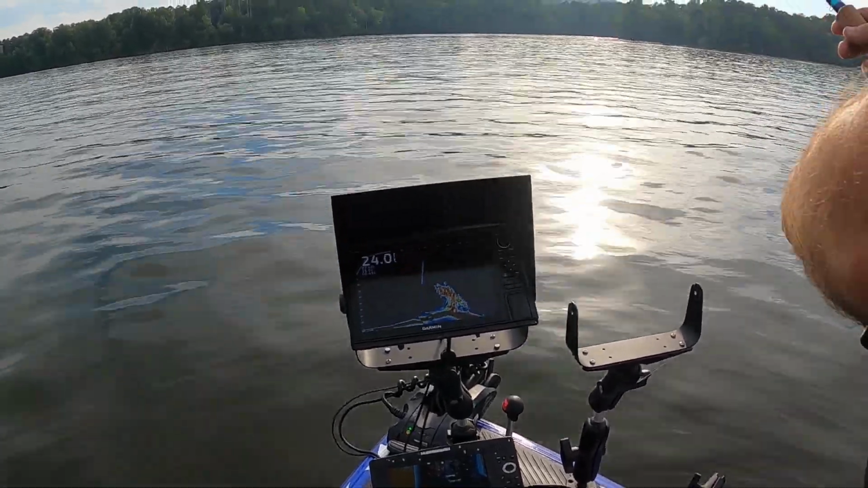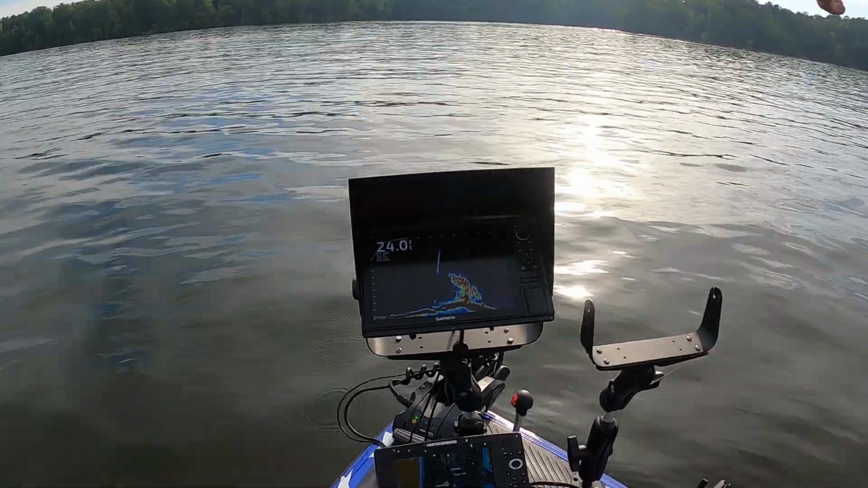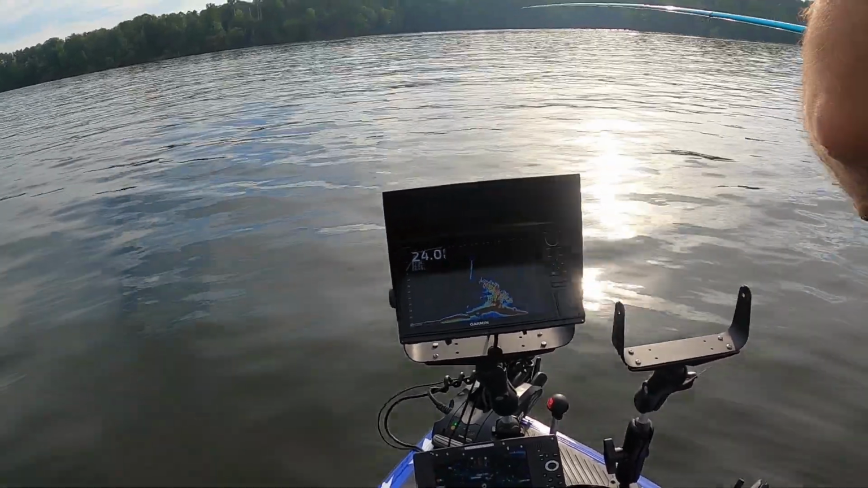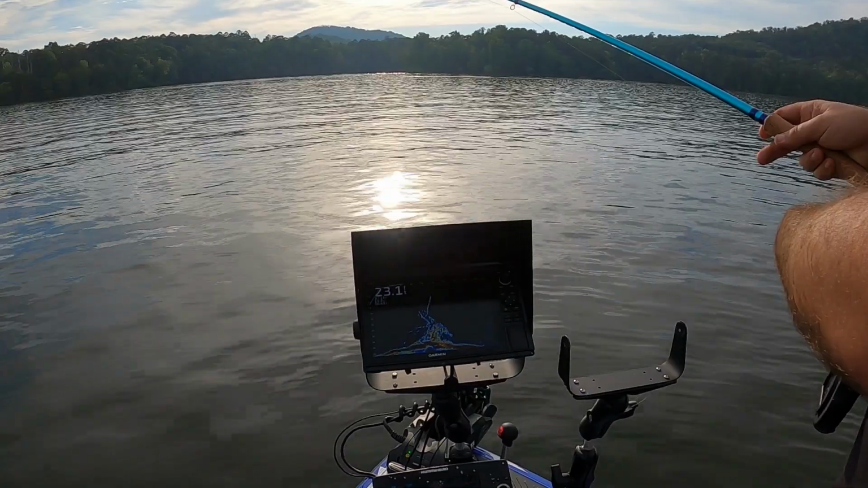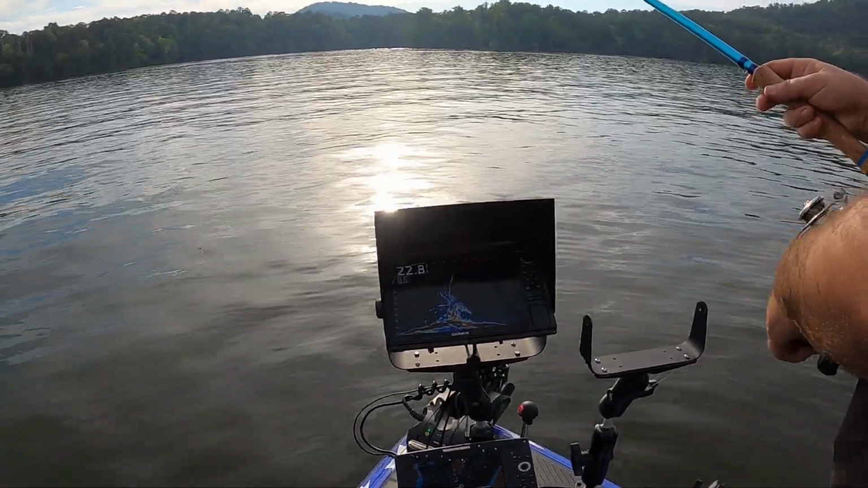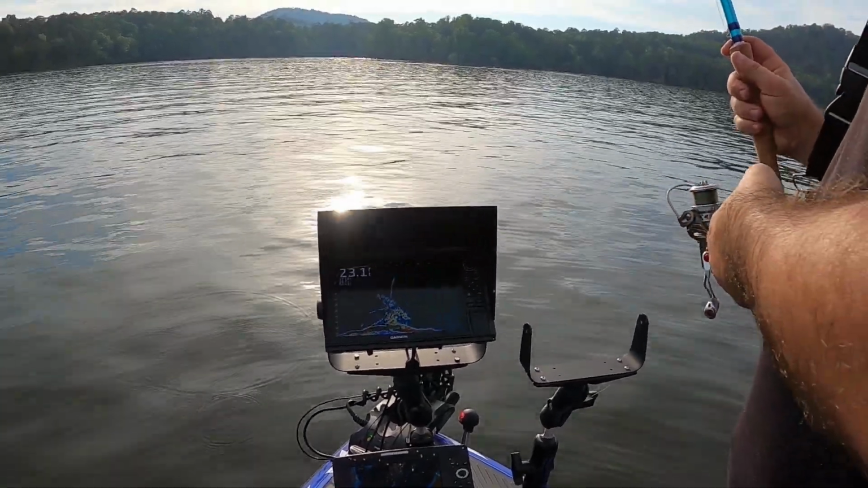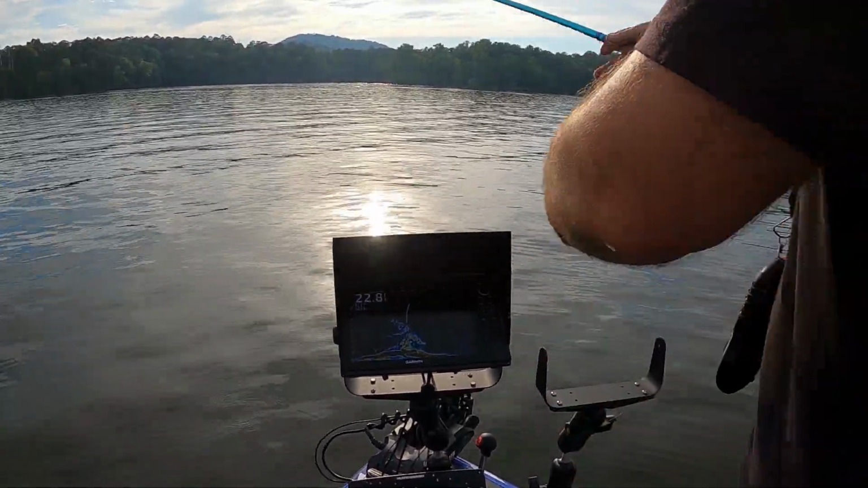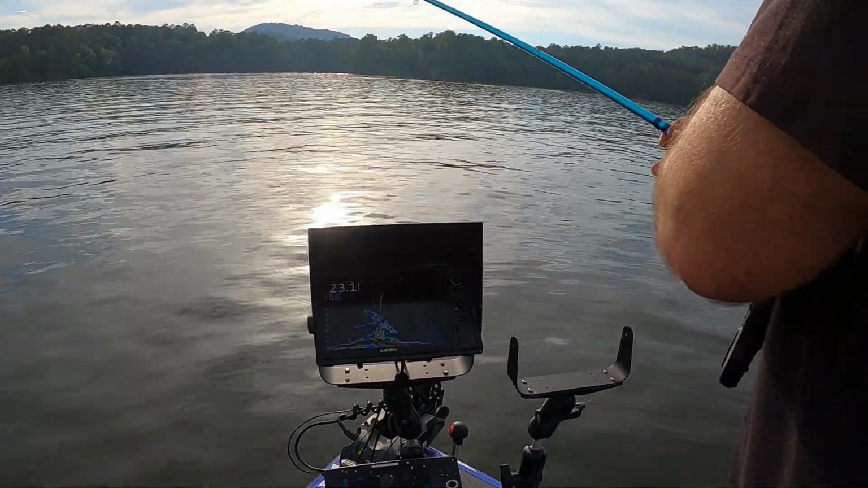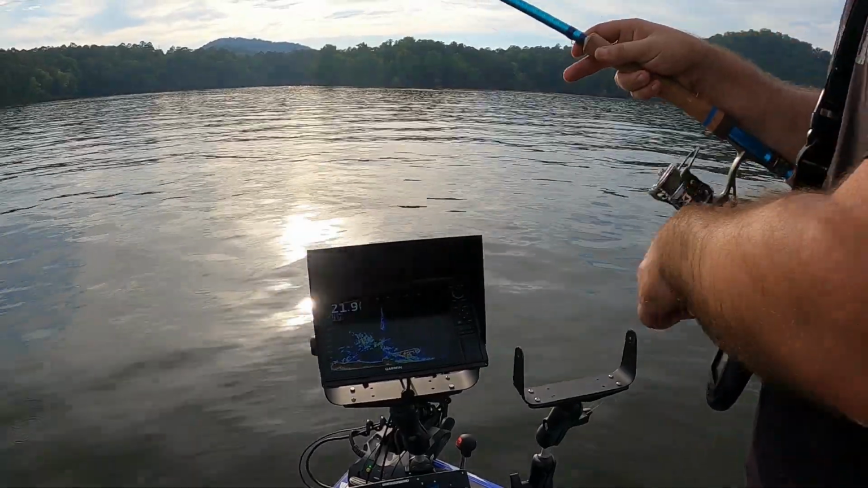Let's see. These fish are stubborn today. My goal is, I'm trying to get too close, and I'm going to back up, show y'all backing up. Bear with us. Good.